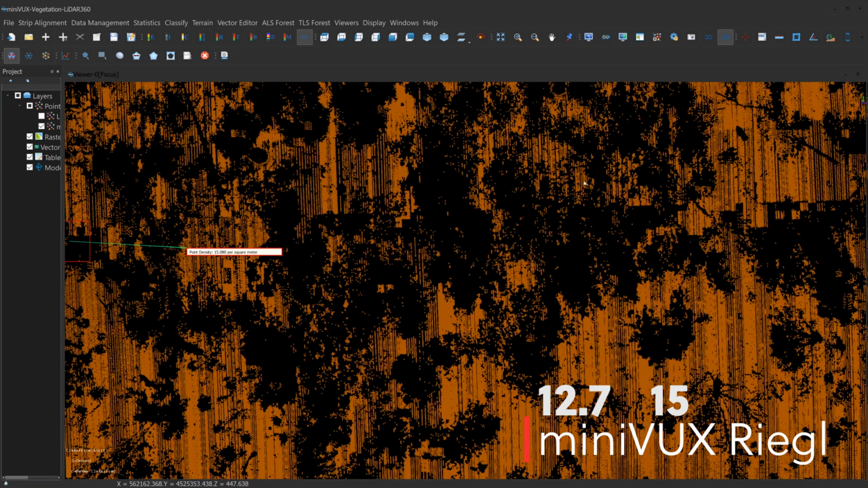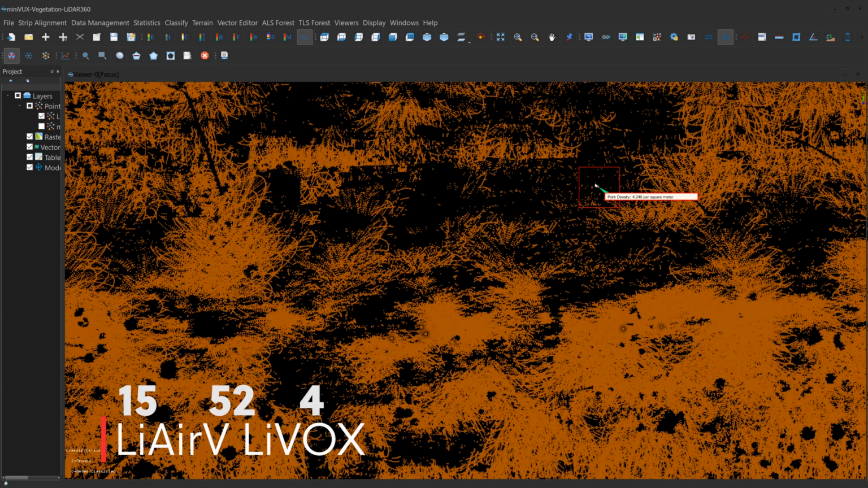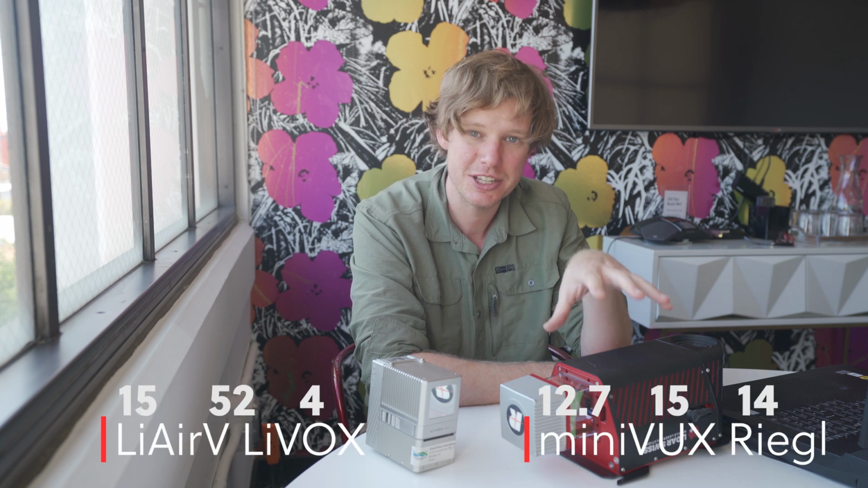How about right over here? Let's get in this spot right there. 14 for the Riegl, only 4 for the LiVOX. So we can clearly see in several locations the LiVOX is actually getting more points onto that ground, whereas the Riegl is missing those points.